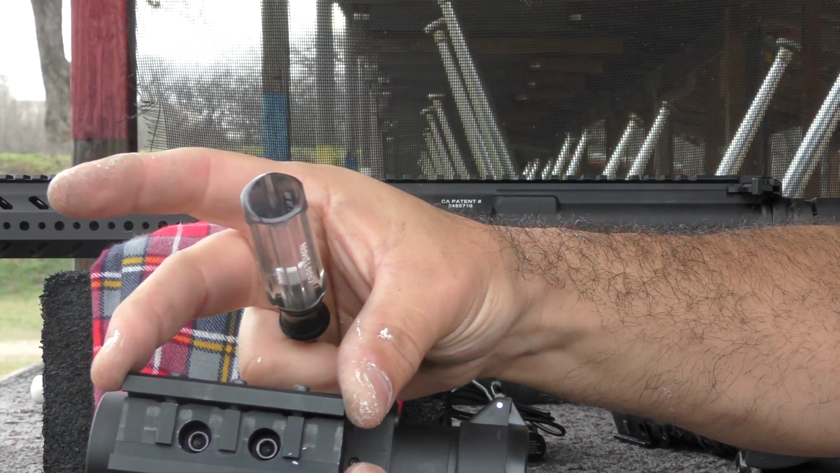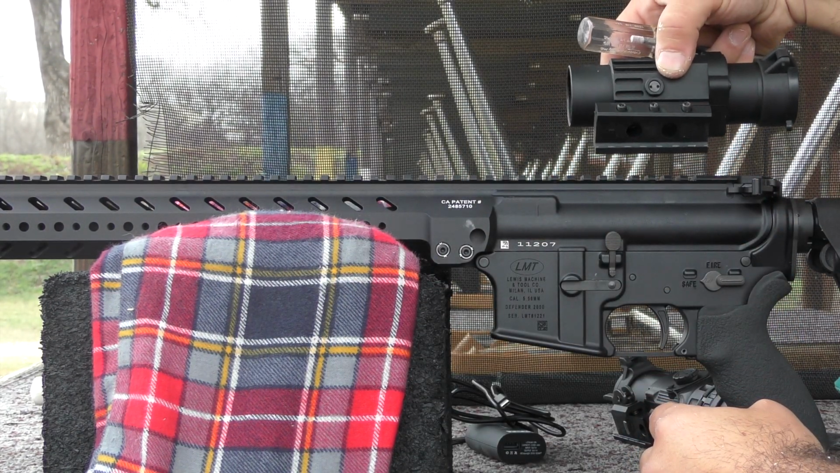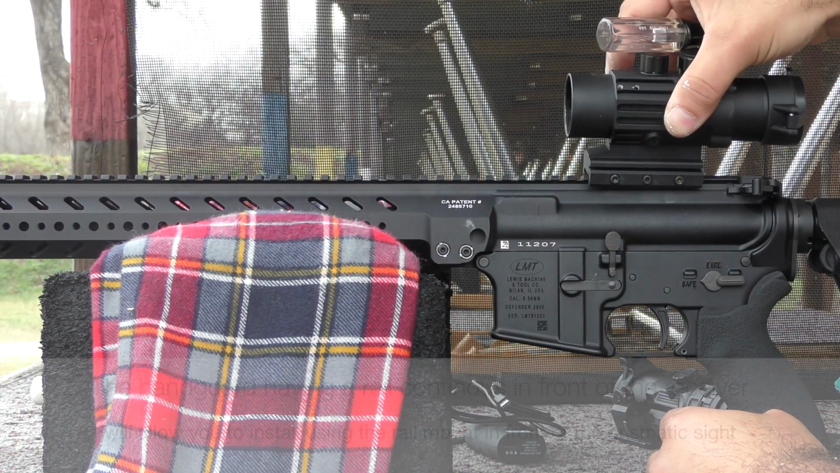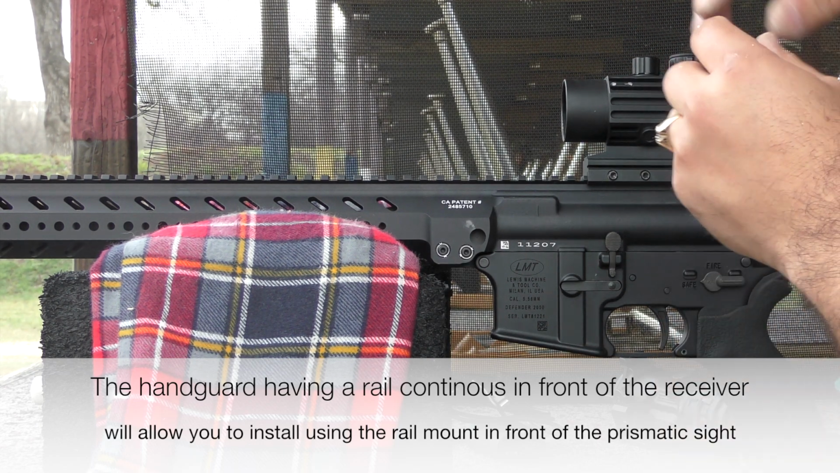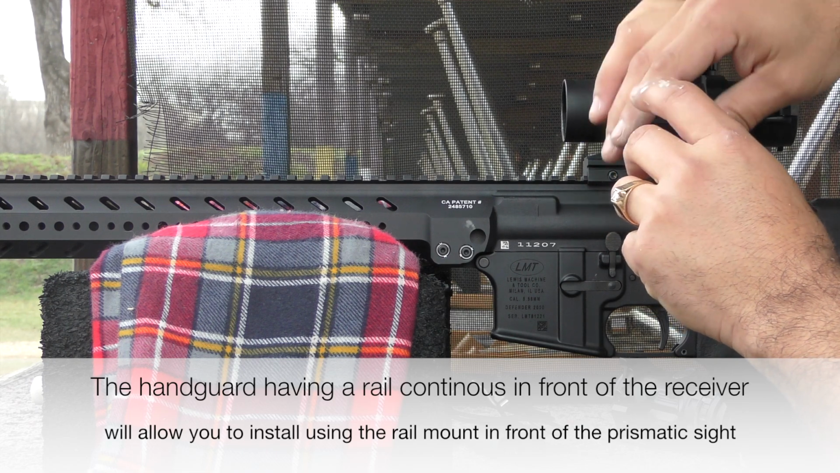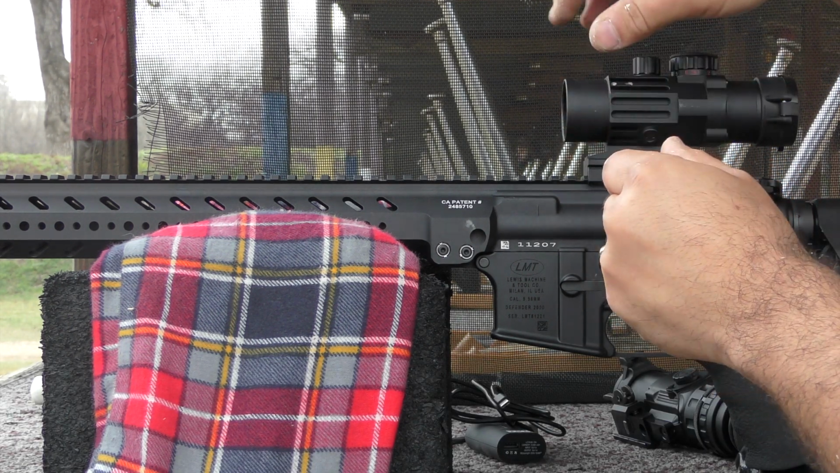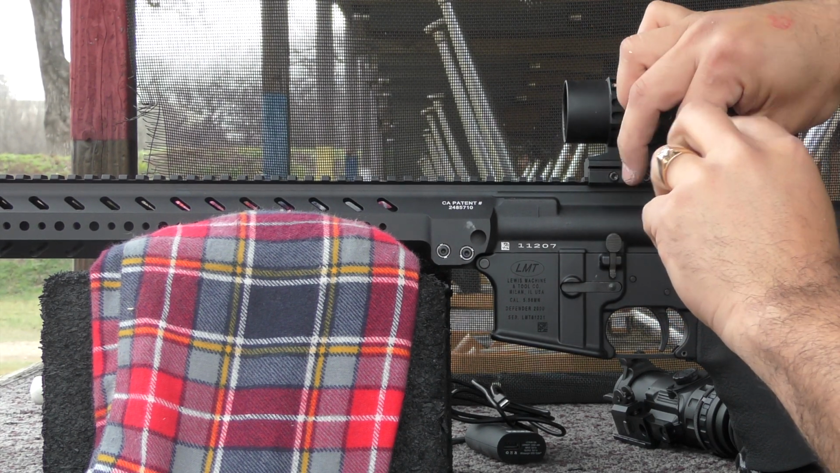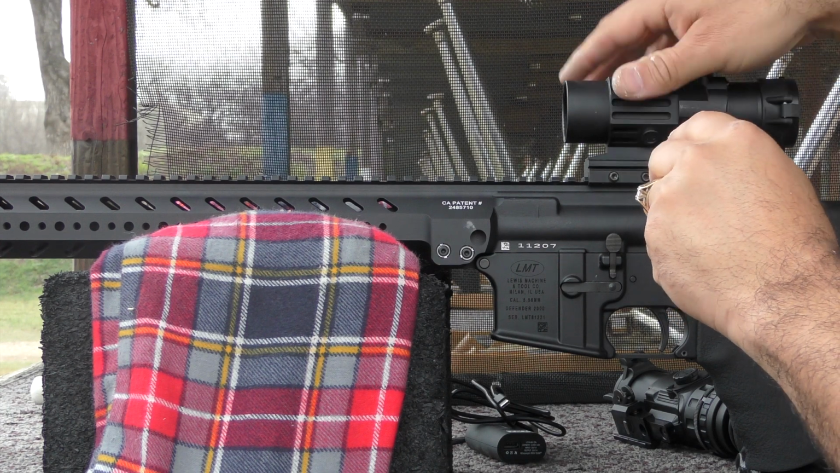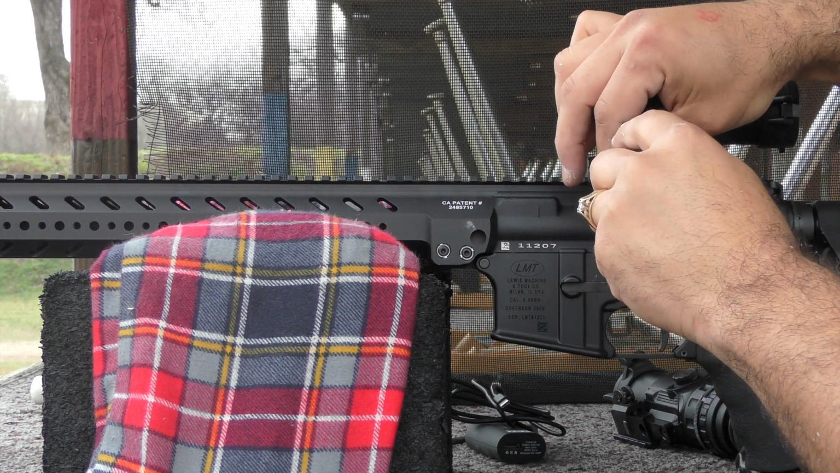All right, so we have an AR-15 with the flat rail, monolithic upper. Your handguard needs to be continuous from the upper receiver, and then we're going to be installing a Yoter-C in front of this prismatic sight. The prismatic sight has 3 Torx T15 screws, and you set it so your eye relief is adequate for looking through the sight.